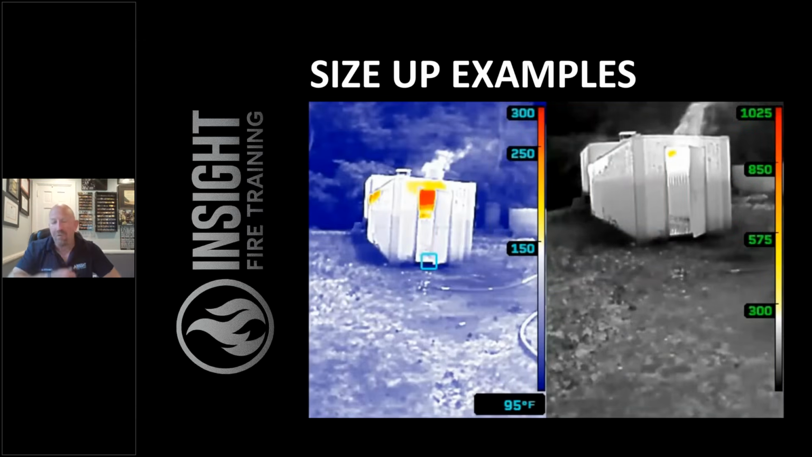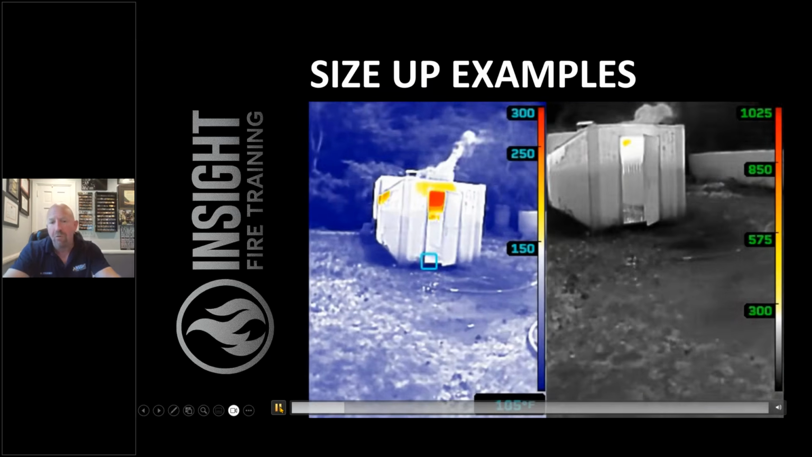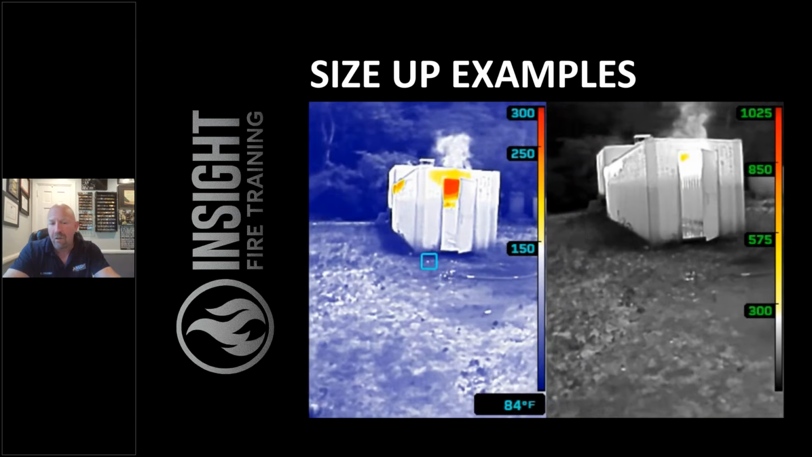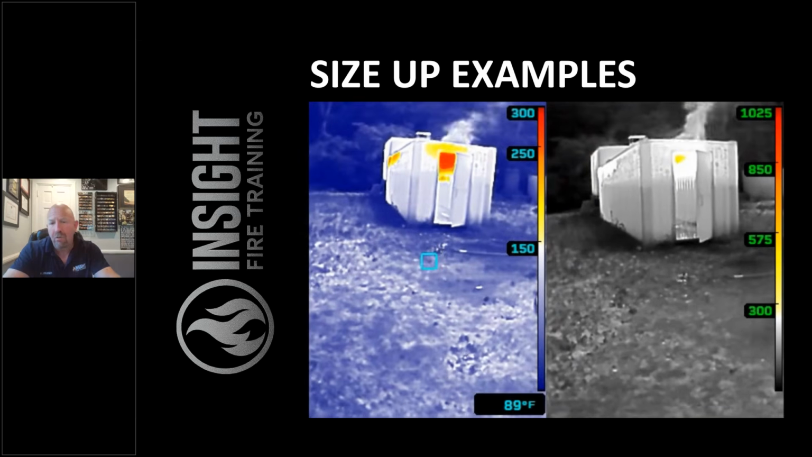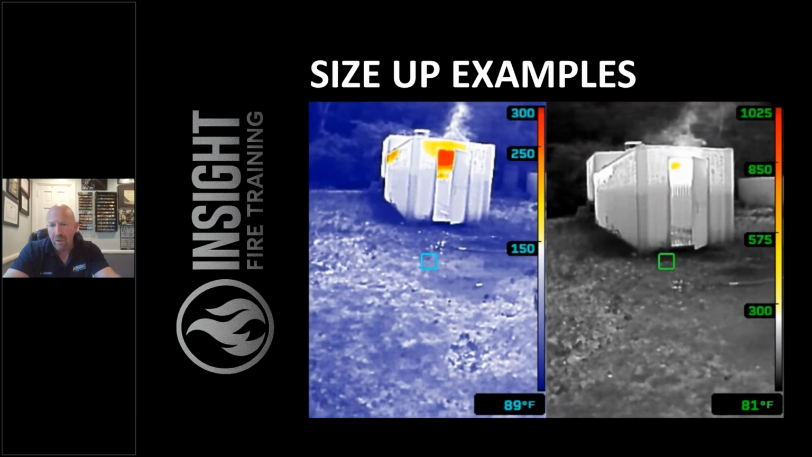Here are some examples you may enjoy. Let's look at 2 containers, the exact same container. The one on the left is survey mode, the one on the right is TI basic. You notice the one on the left, there is a color gradient on the left-hand side of the container that's clearly visible, whereas on the right, it's just shades of gray on the left-hand side of the container. You can see that thermal layer in grayscale on the picture on the right, but if you look in survey mode, you can see that thermal layer much easier.